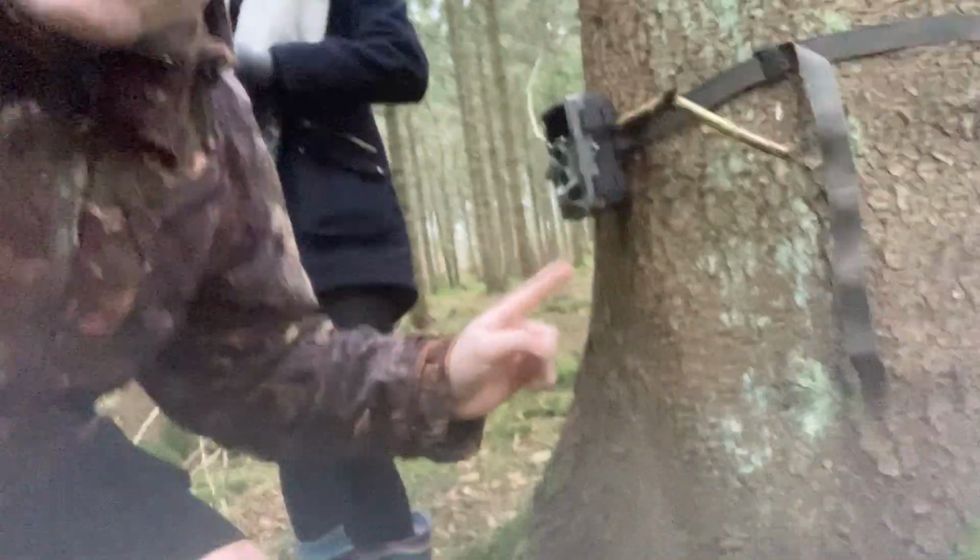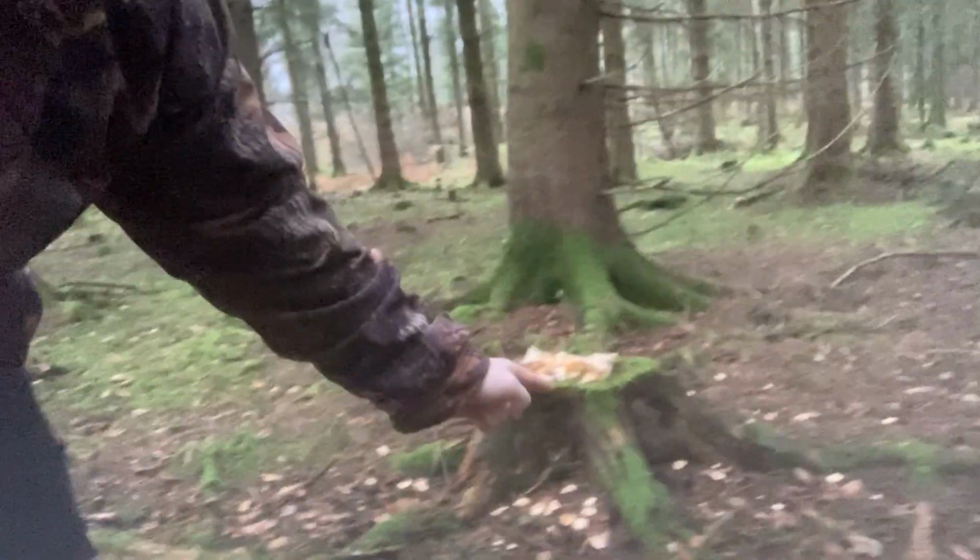So we've got ourselves the trap here, pointing all the way over this way to the meal deal of chicken and bacon sandwich and some Skips. Hopefully a fox that runs past, or a badger, maybe even a wild boar, or a pine marten, because that's the part of the country that we're in, and hopefully they enjoy it.